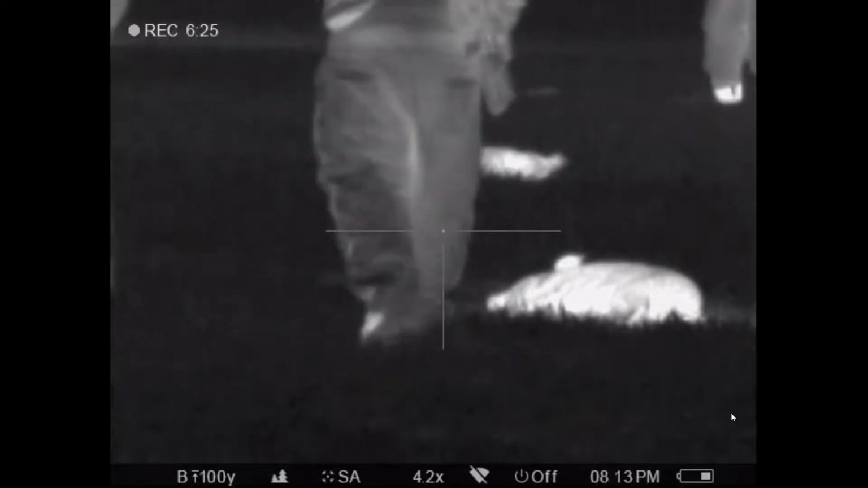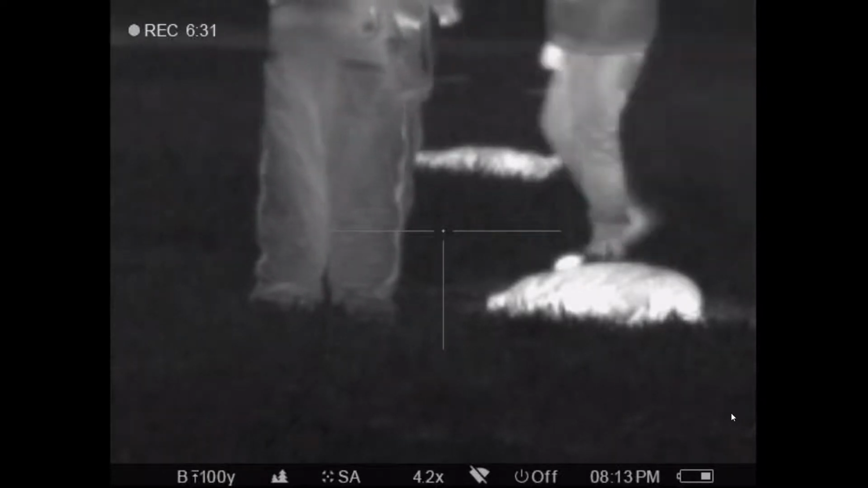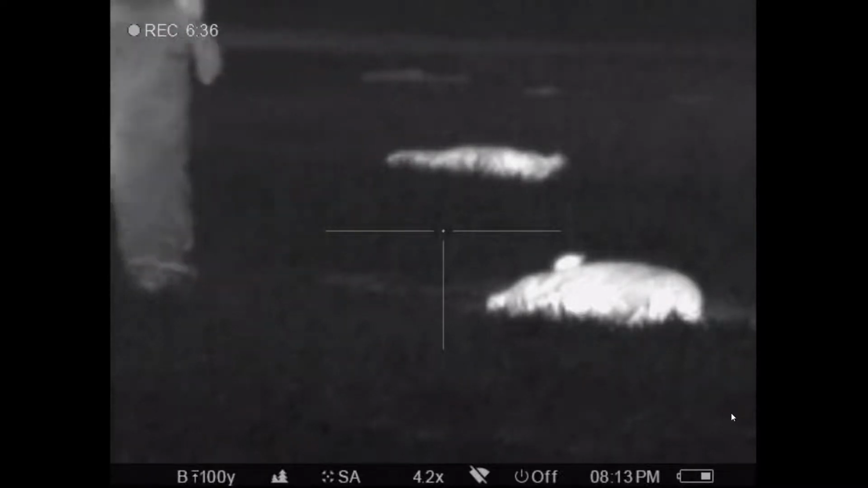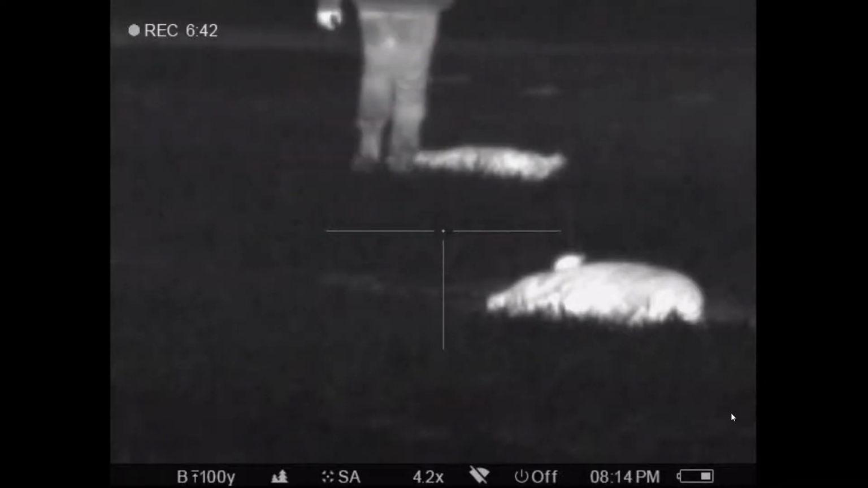Boom, that's what my little baby Browning 22 pistol is. Trussell's got his out. That thing's killed more big hogs than anything, that little baby Browning.